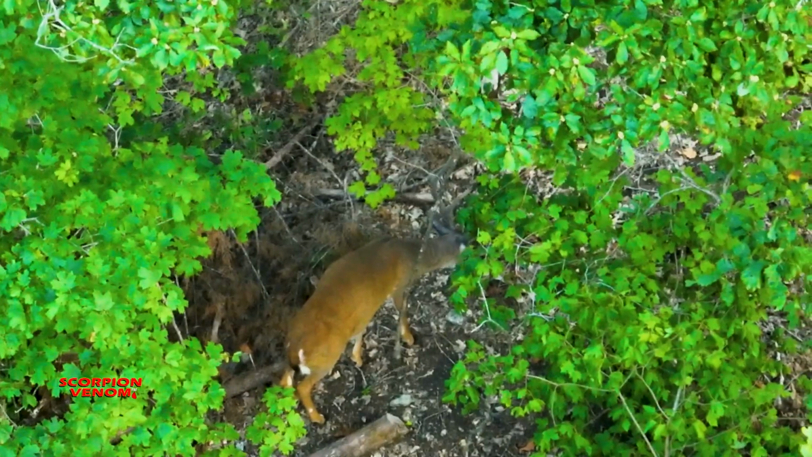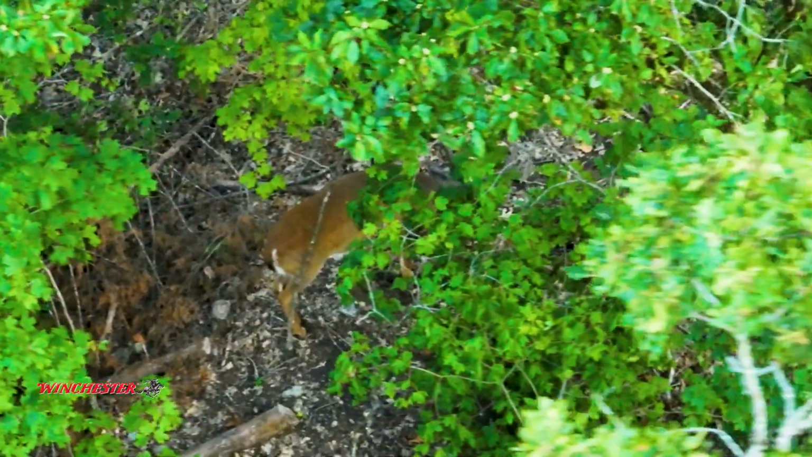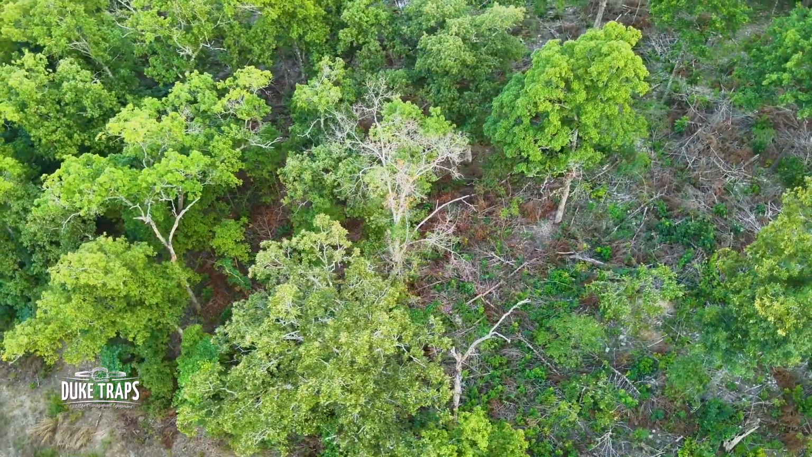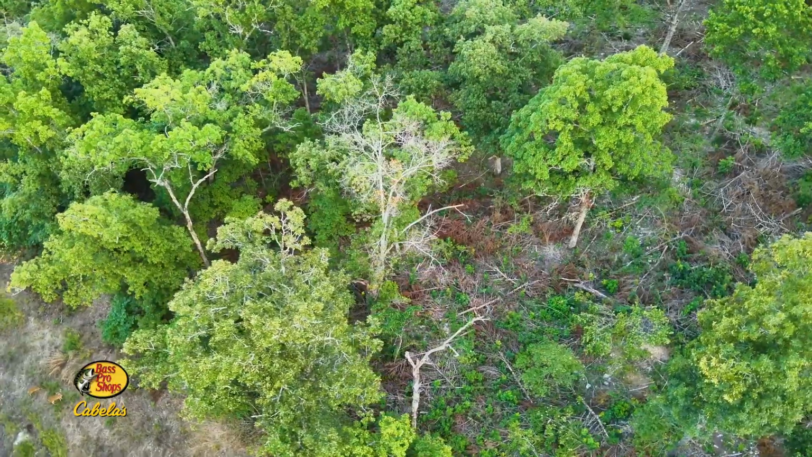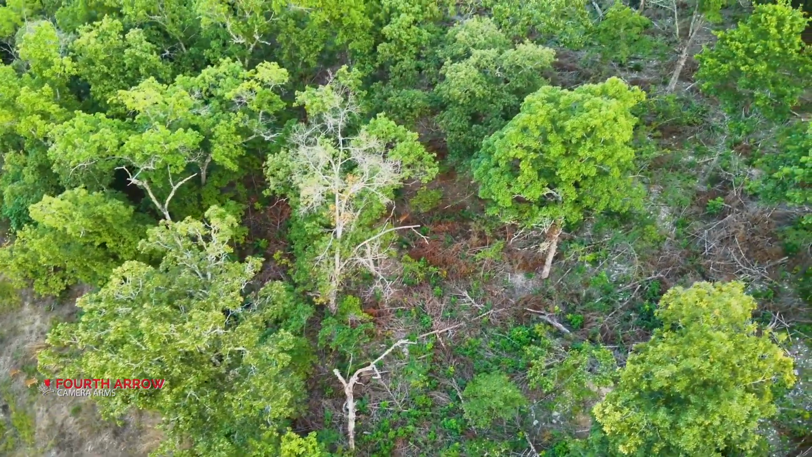Notice where there's a closed canopy, there's not near as many groceries on the ground as out in the open where we've cut those cedars. Pretty bald in there. You can see all the way to the ground. Where we cut cedars and got sunlight down, way more groceries. Now when we burn it, you can see we're getting some openings. We burn this, this is going to be awesome habitat, creating an oak savanna.